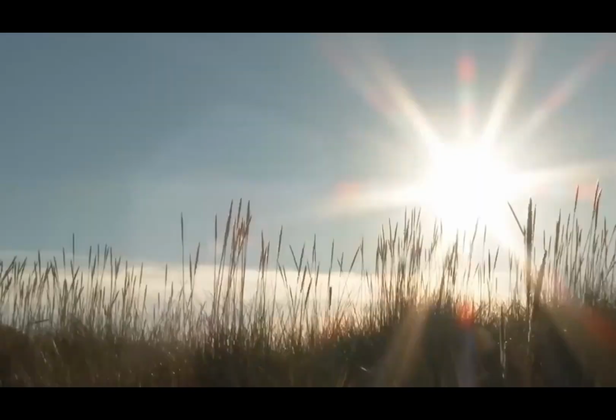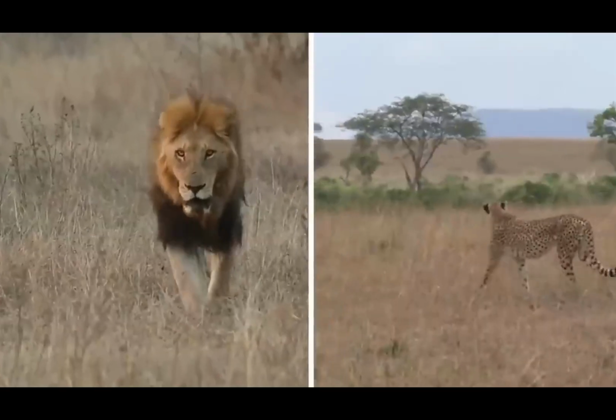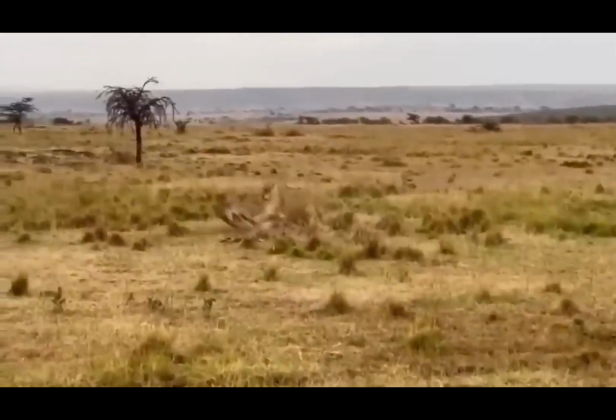Lion killed the cheetah. Once upon a time, on a bright and sunny day, there was a big, strong lion and a fast, spotted cheetah. They both lived on a farm with lots of creatures. The lion and the cheetah were always trying to prove who was the most powerful.